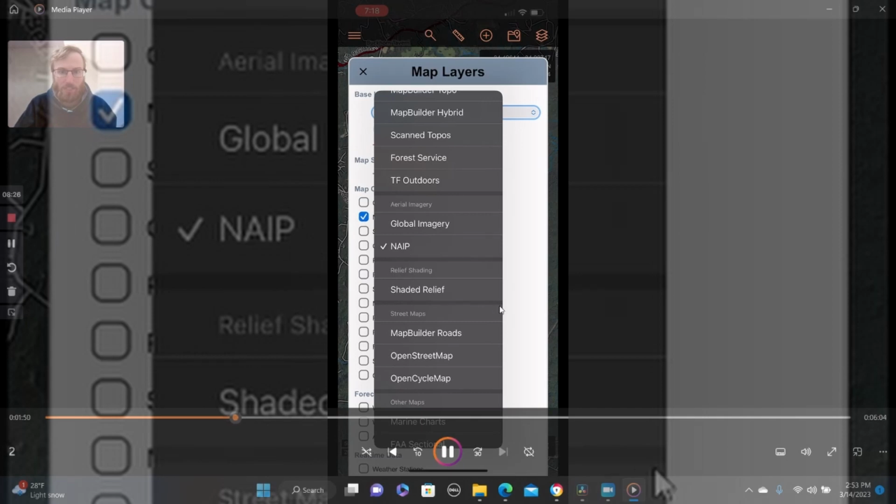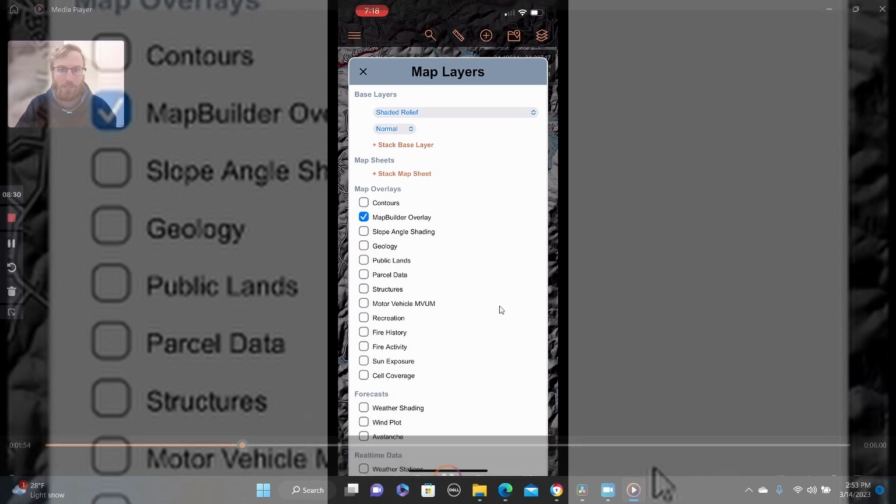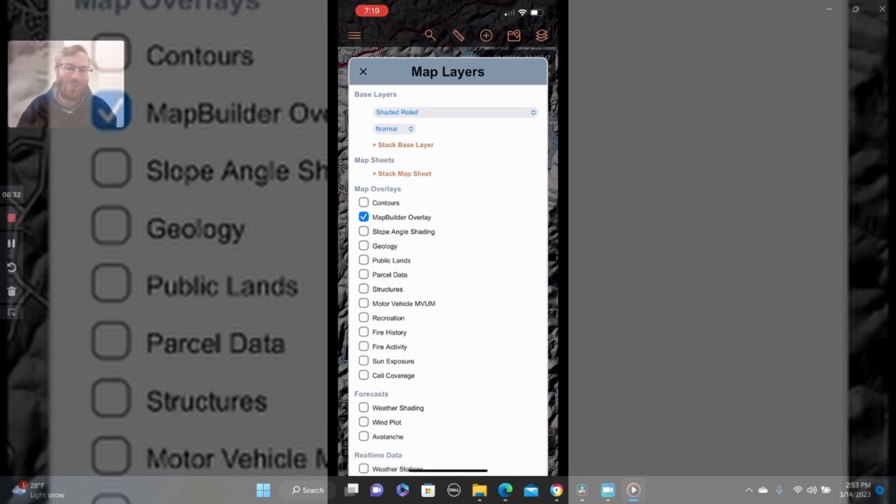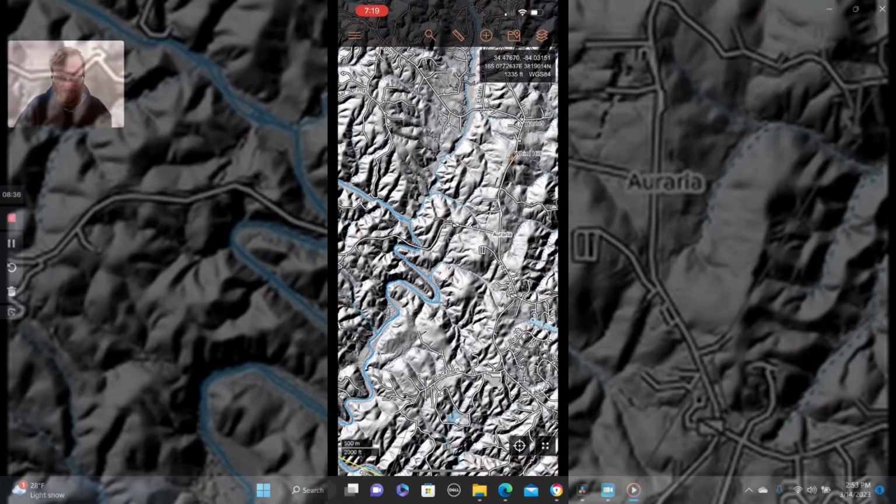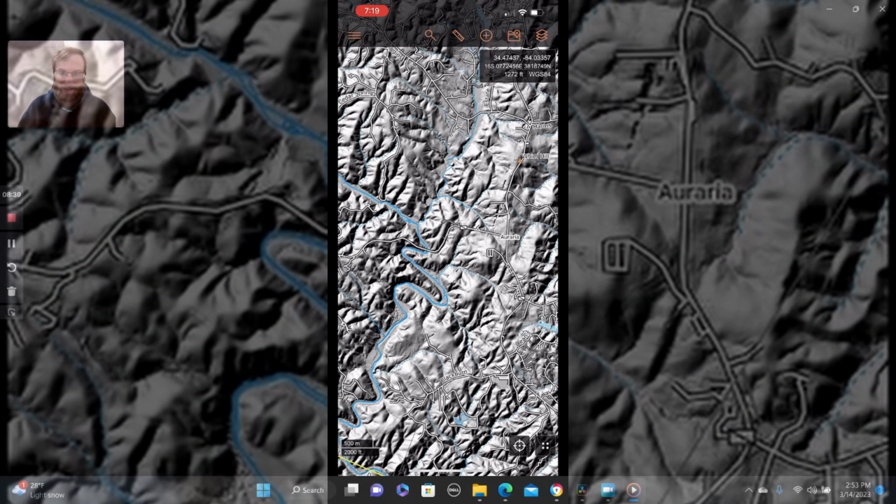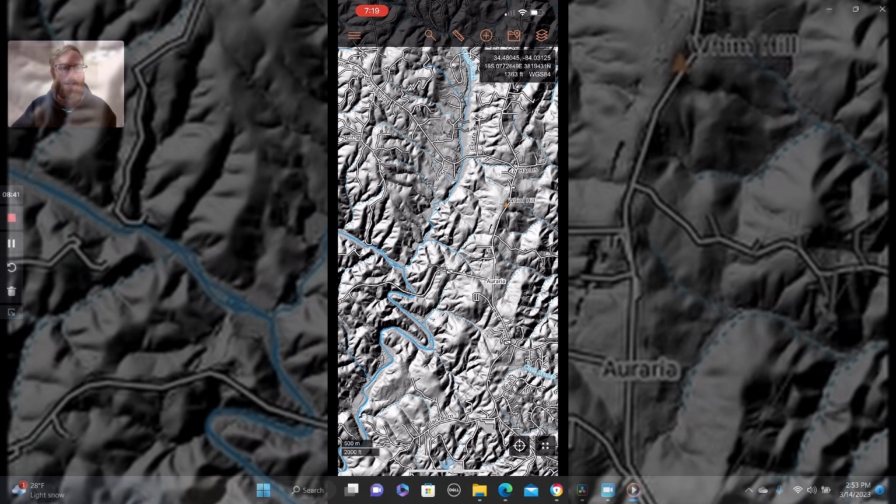But from here, I think we're going to take a look at shaded relief, which is your LiDAR. And this is the meat and potatoes for prospecting and treasure hunting, metal detecting guys. This is why we are here.